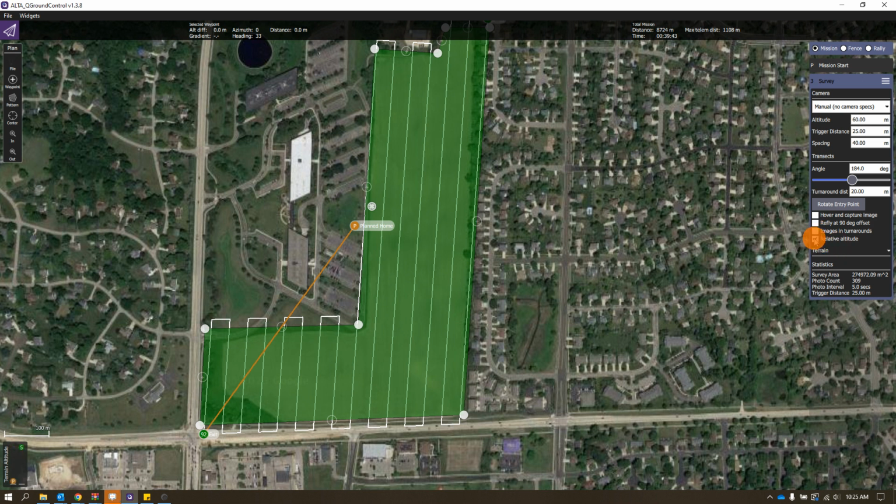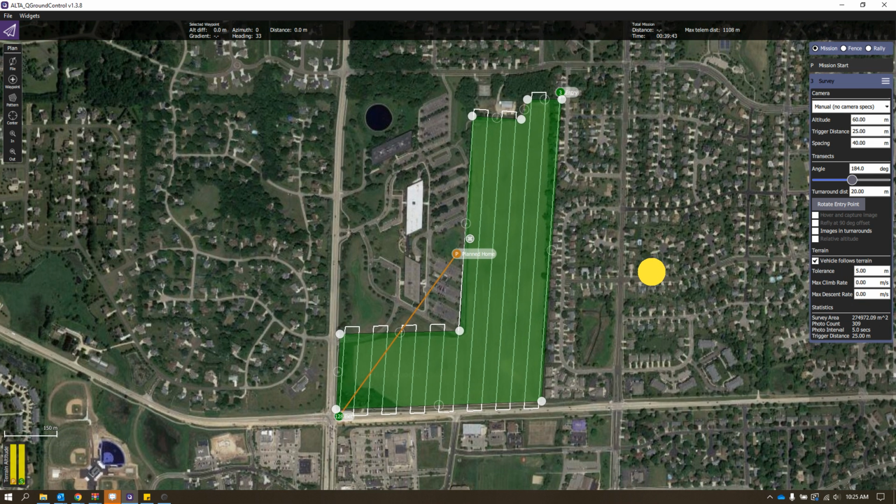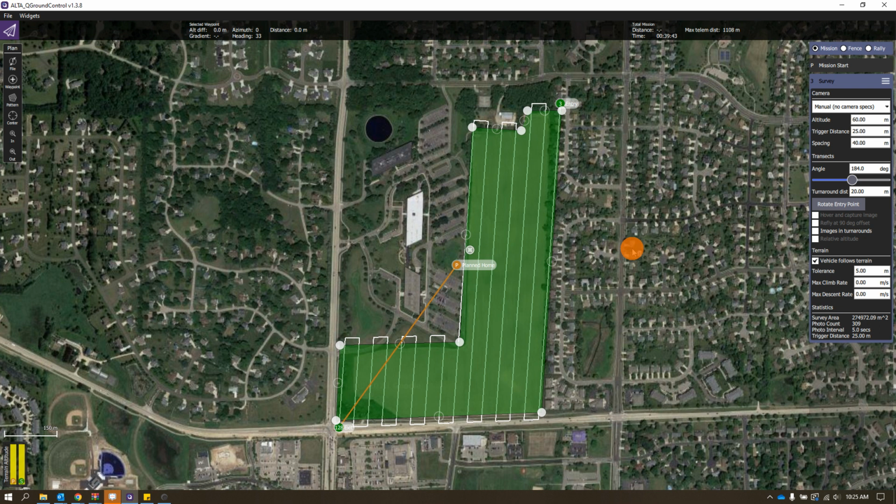Again, relative altitude, I usually keep that checked. And then down here for vehicle follows terrain, I will generally always check that too. For this, it will download the DSM maps online and use that for the mission planning too. So down here you can see there's terrain altitude and whatnot.